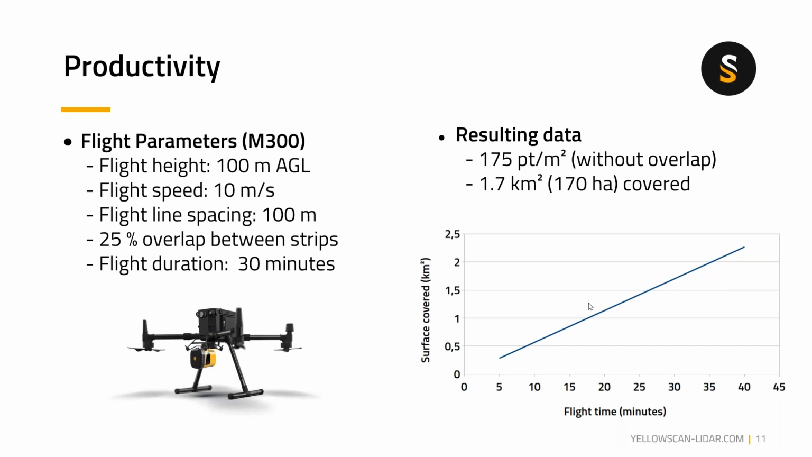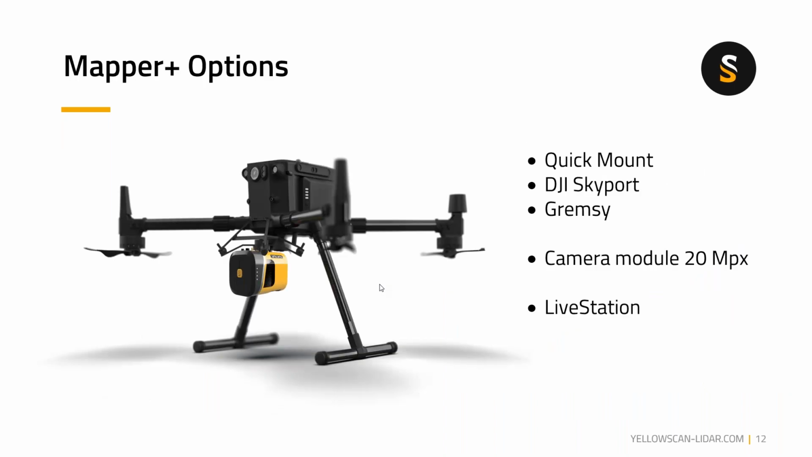There's a graph here to show you. Let's say you fly for about 20 minutes, you get around 1 square kilometer. And if you fly longer with the M300, I believe it lasts 30 minutes maximum with the payload of the Mapper Plus.